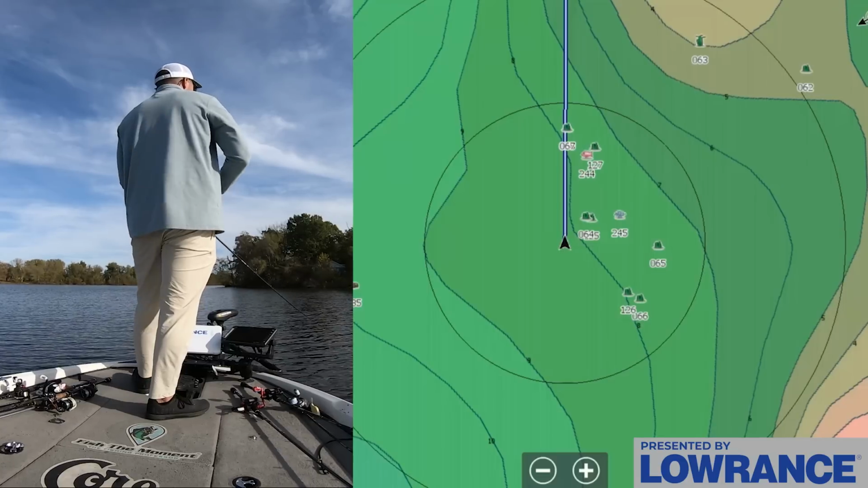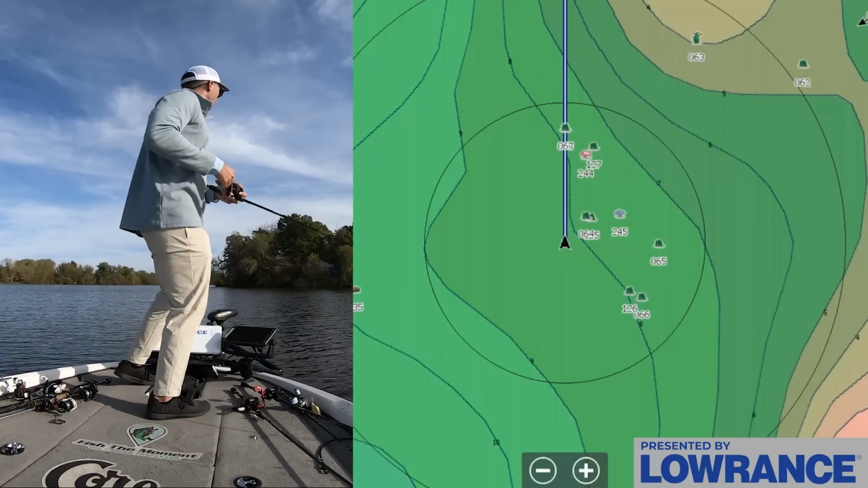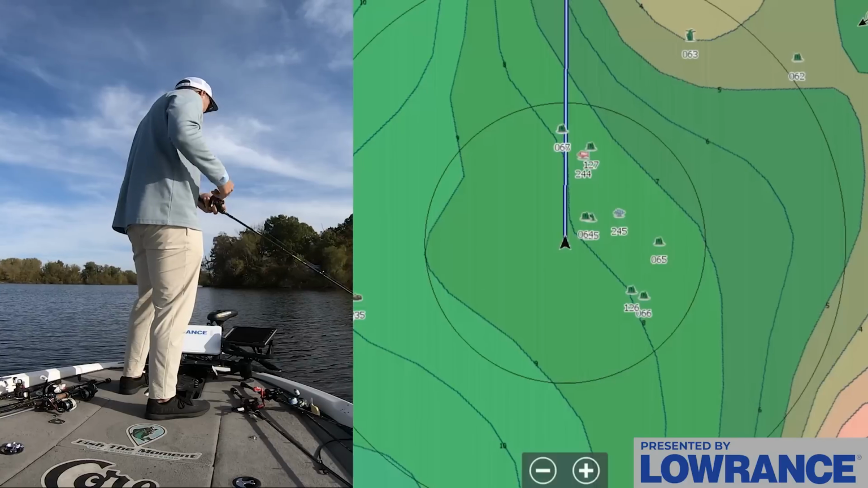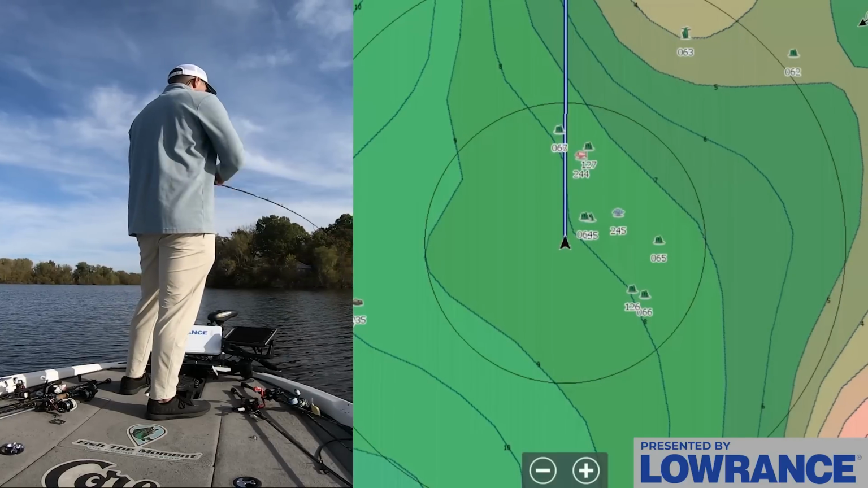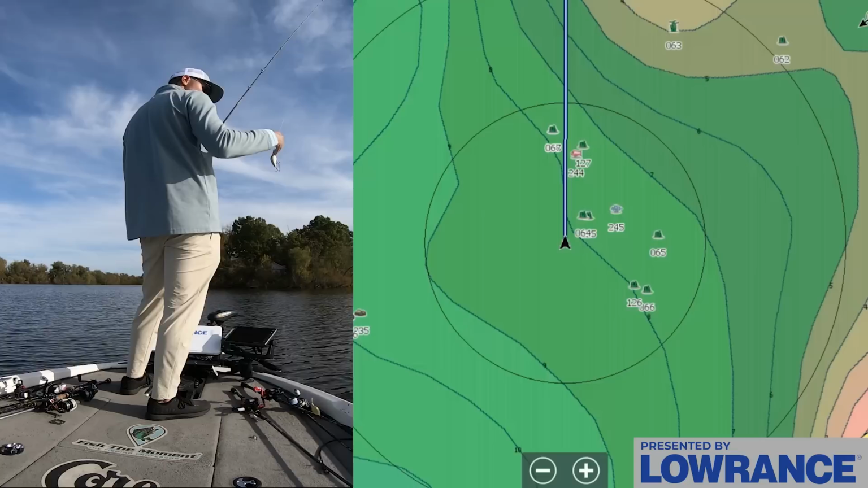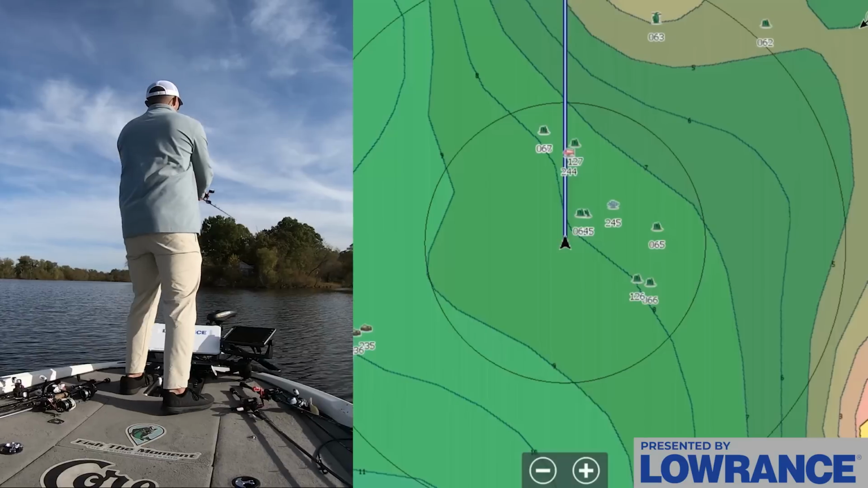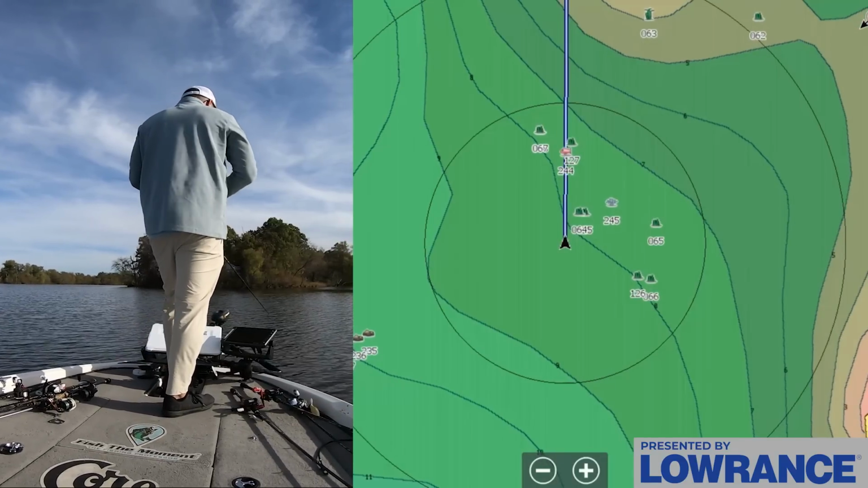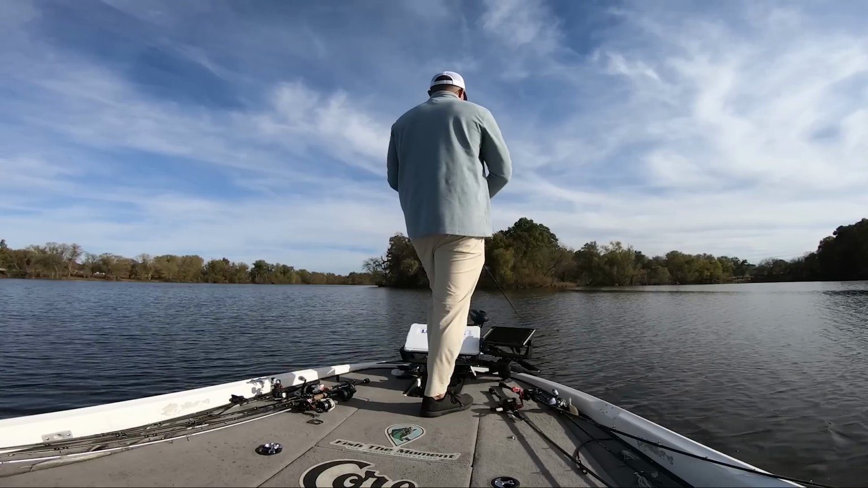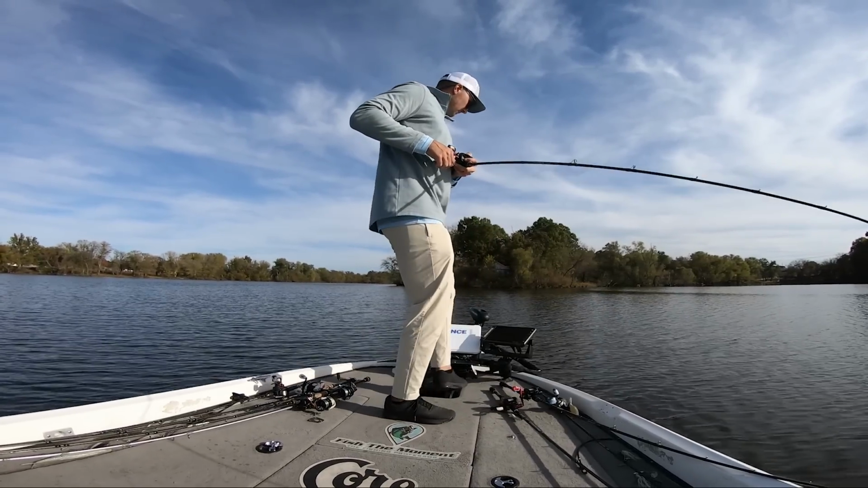Throw that crankbait down there, 2 more casts. Oh my goodness. He just knocked a foot of slack in my line. How did he not eat that? What in the world? He knocked the fire out of that crankbait. Literally, that fish just knocked a foot of slack in my line. My line went completely slack. That does not happen when you hit a brush pile. Oh, there he is. There he is.